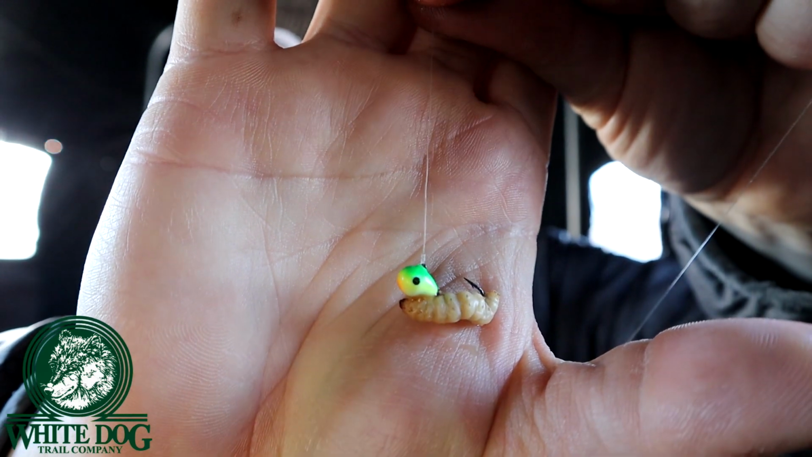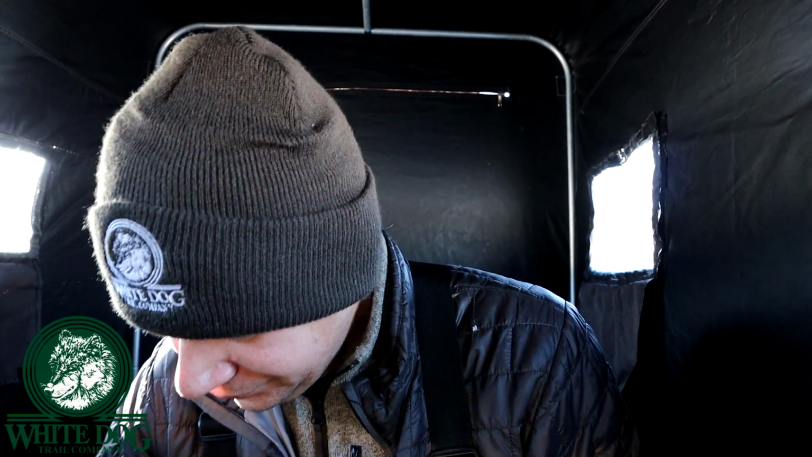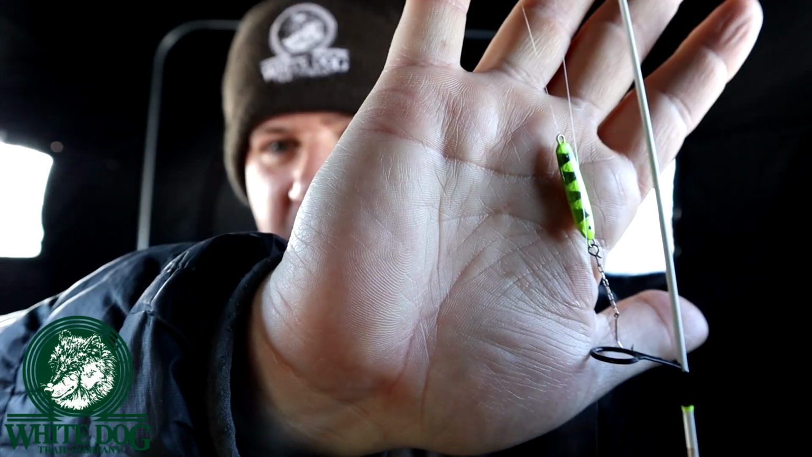They really didn't want to bite something so big, and I was having trouble getting bites. So what I ended up doing was I switched up to a jig that's called a Haley jig, and I'm going to put links in the description down below for the different types of things that I'm using today. This little Haley, it's basically a little spoon, but it's got a little chain that goes down to a hook, and the hook is very small, and I really like these things.